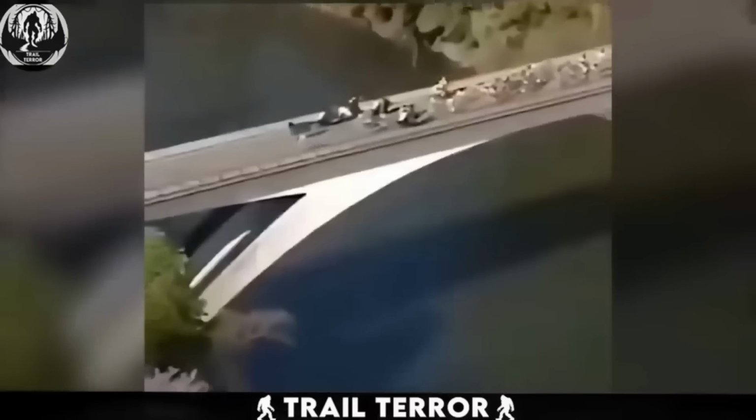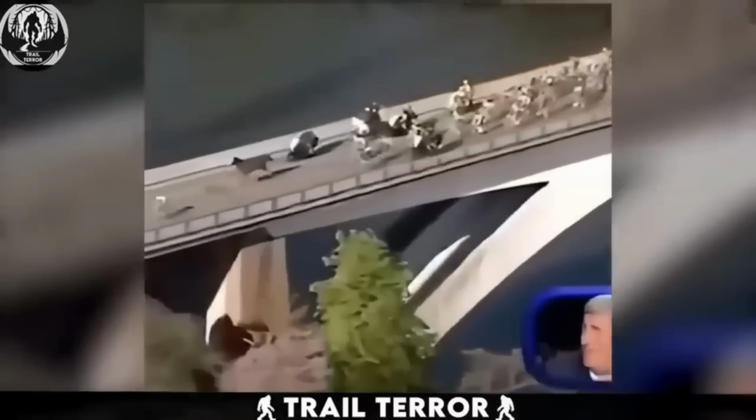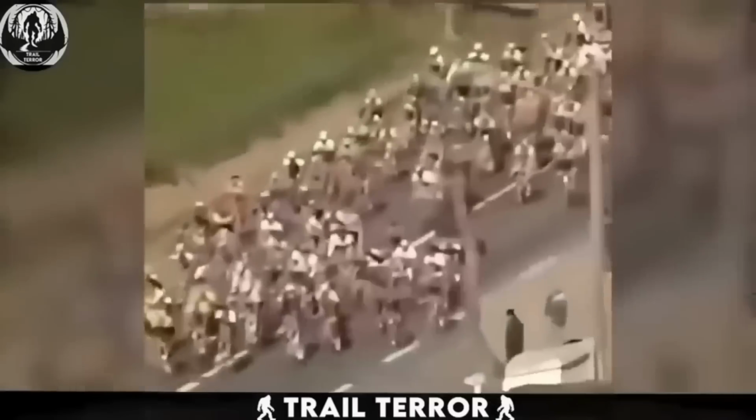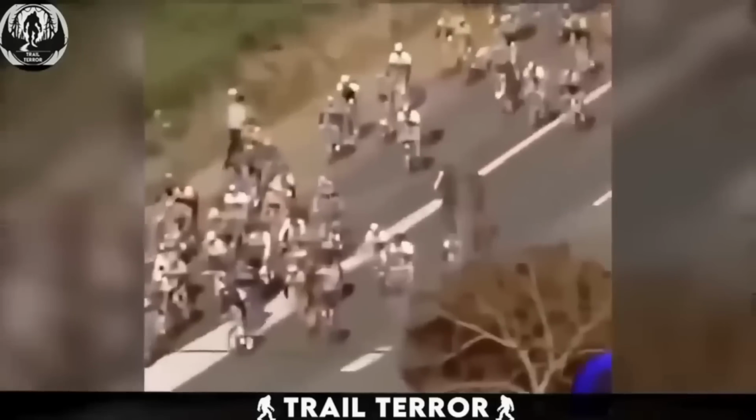This unexpected entry disrupts the entire game, but it turns into an amusing experience that everyone enjoys, witnessing a horse racing alongside cyclists.